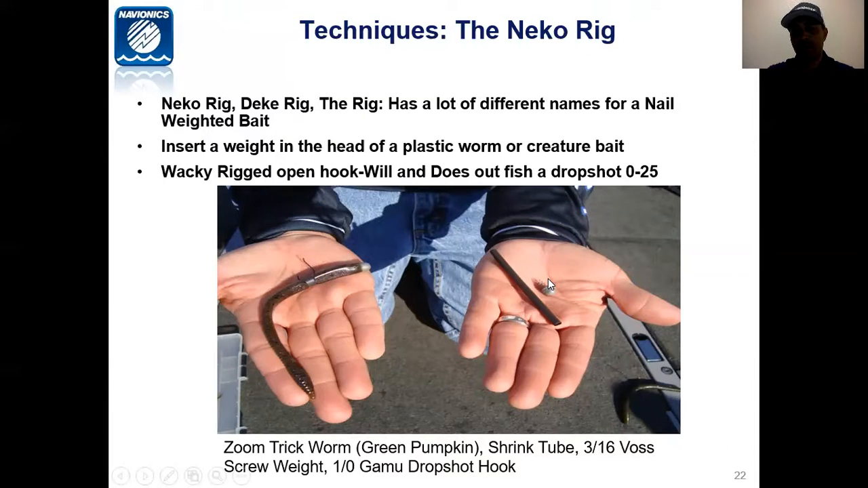You can use your favorite worm, your favorite creature bait, and it's an alternative to drop shotting. What you see here is a Zoom trick worm with a shrink tube to save your baits, a 3/16 ounce Voss screw-in weight and a 1/0 Gamakatsu drop shot. With this bait, 9 times out of 10, the fish is going to hit it on the fall because it has this swirling nature.